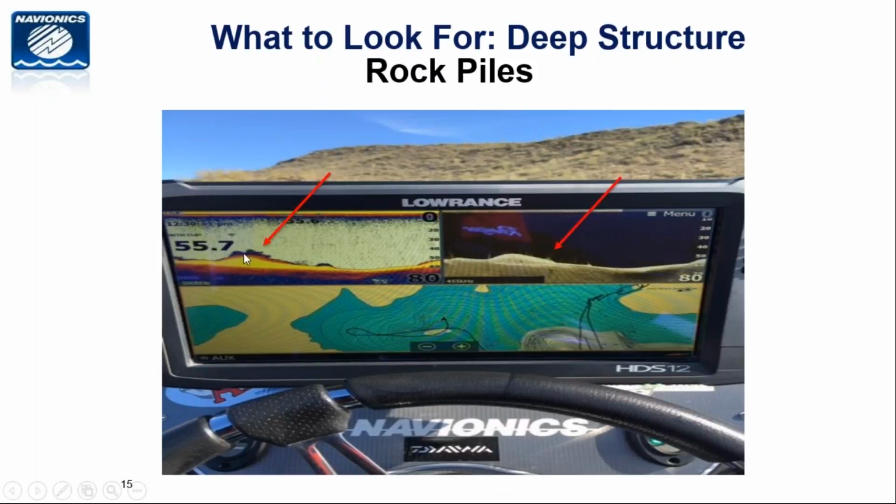Traditional 2D sonar, I don't know what that is. That could be rock pile, that could be trees. I go to the down scan and I see that's a rock pile with trees on it. Hopefully that answers your question, John.